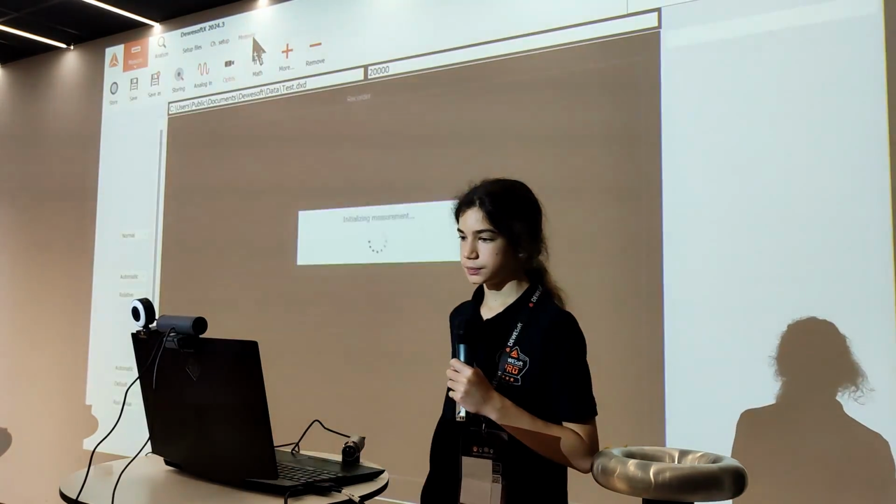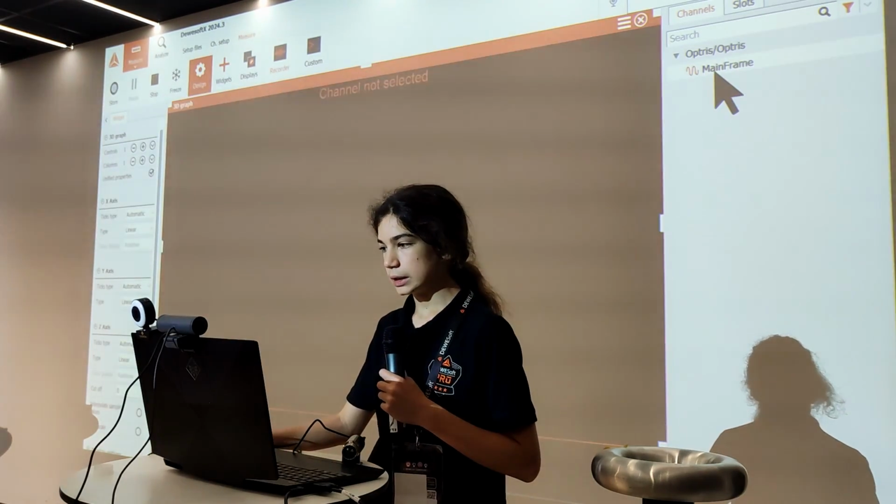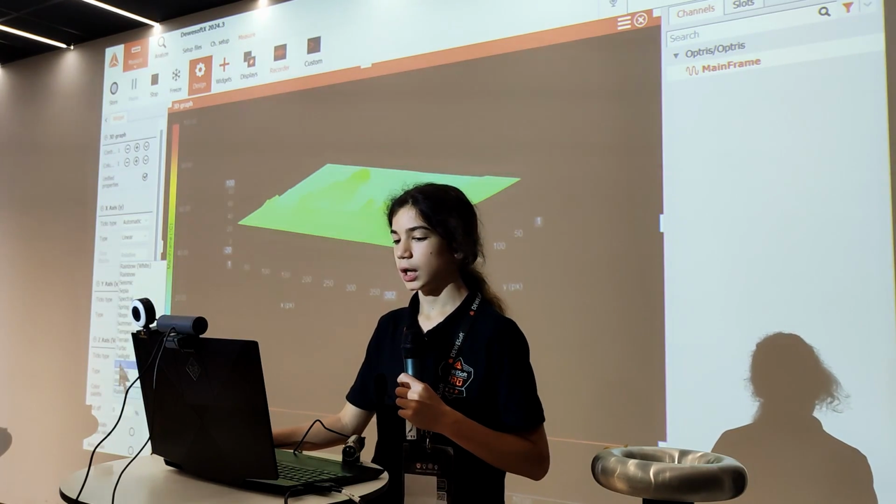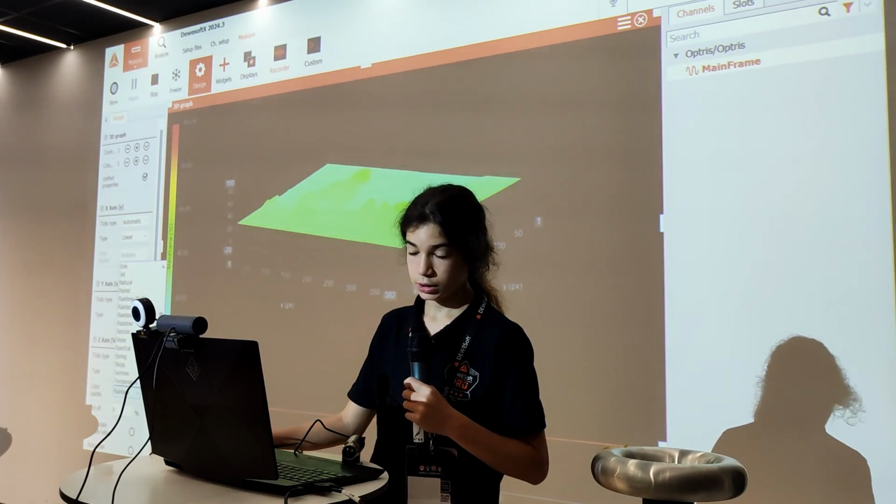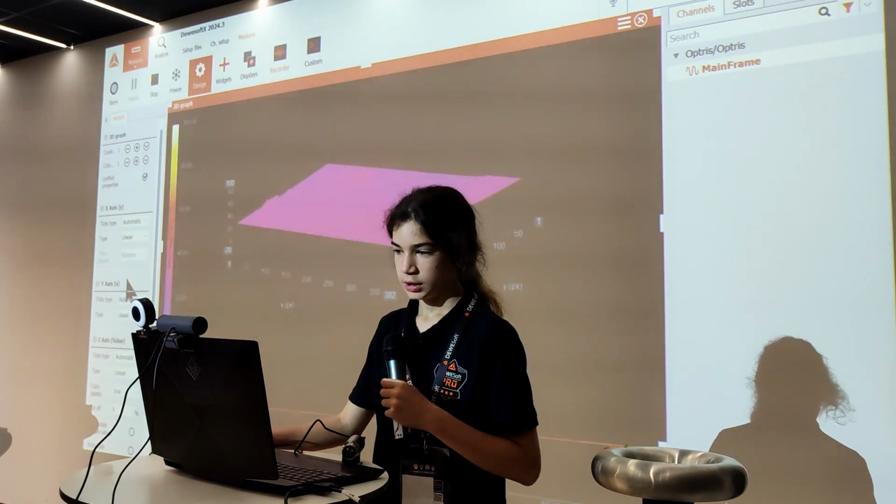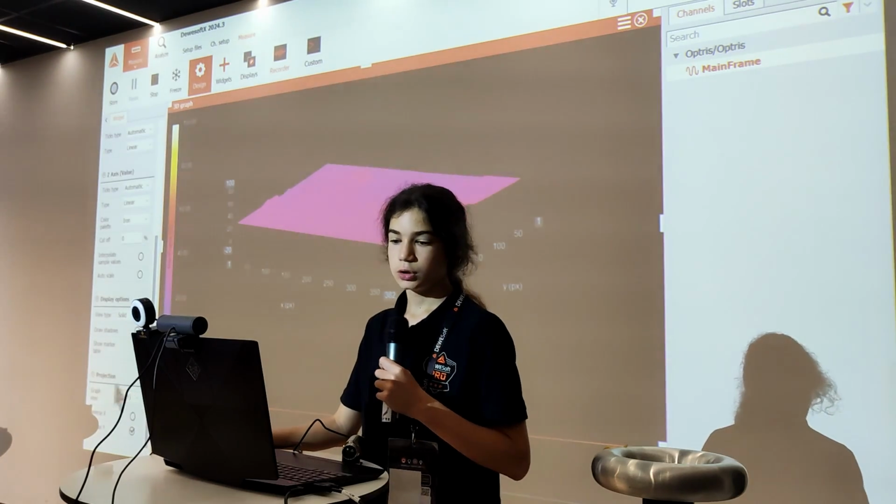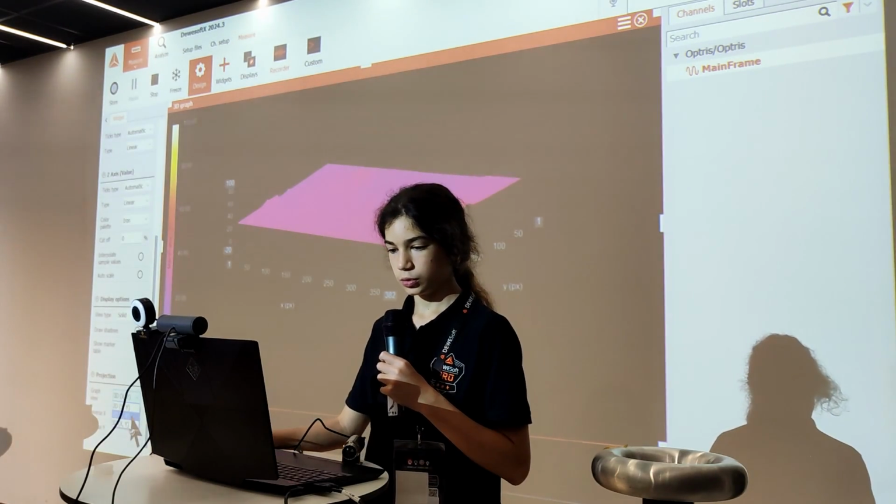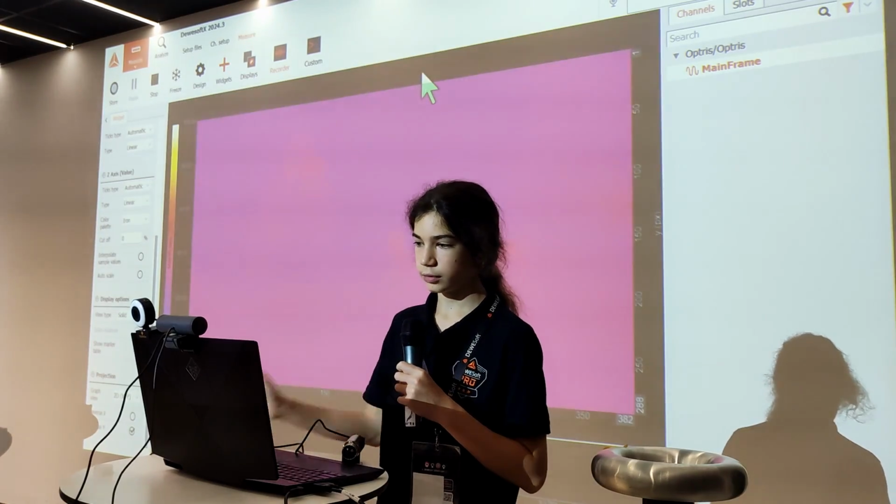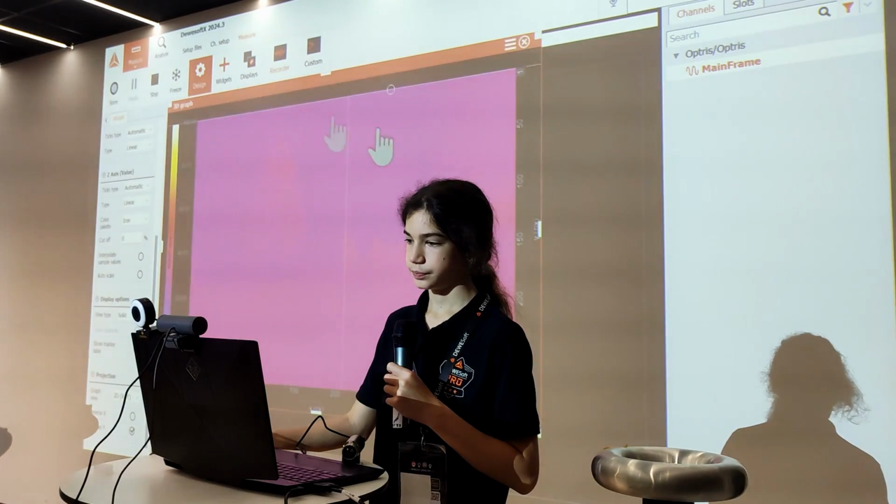Now, if we go to measure, to see the thermal camera, we must add a 3D graph, and you can select the main frame. Usually we like to use the iron temperature range in color palette instead of the rainbow one because it's easier to understand the temperature. And usually you set the graph preview to 2D. And so now here is our image. I think it's slightly deformed, but that's easy to fix, like this.